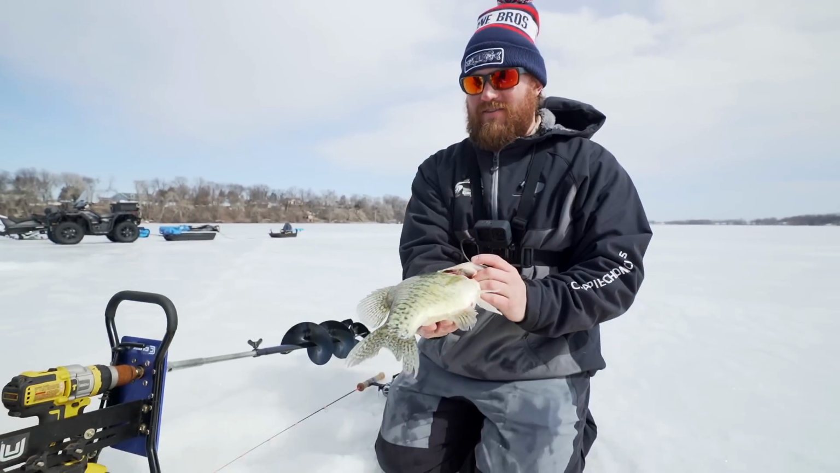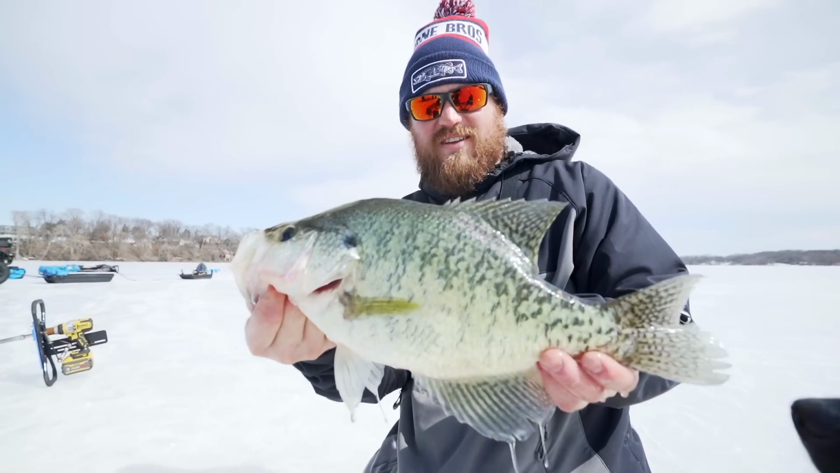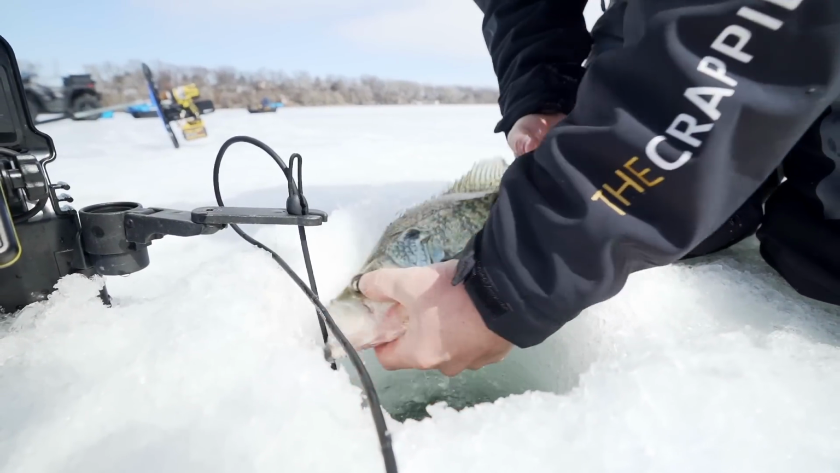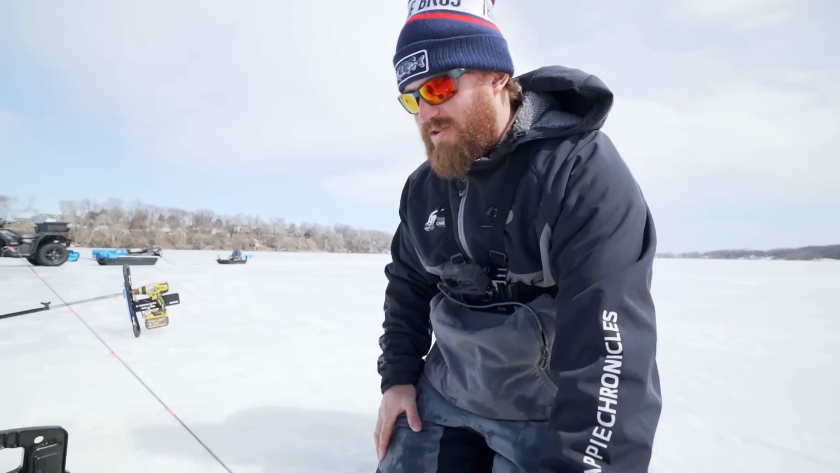Big old hybrid. Actually, that's probably a pure white. One last look at the tank. Let's get him back. Booyah. That one was super fun.